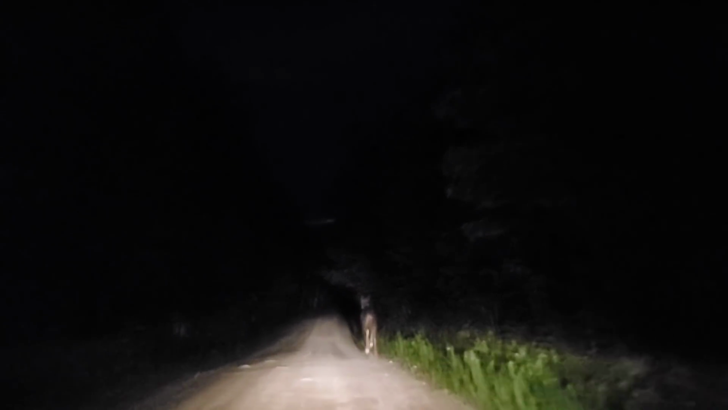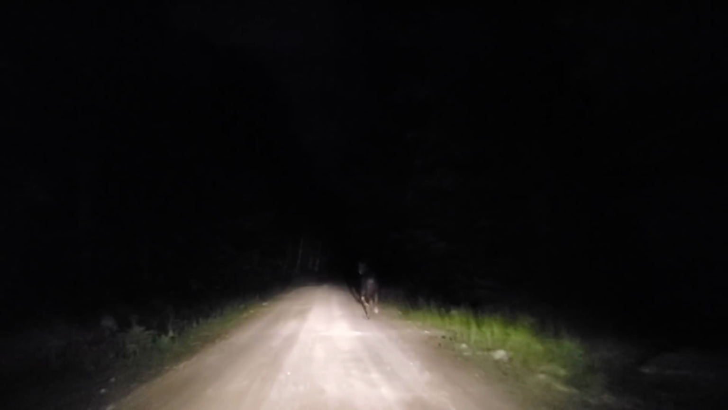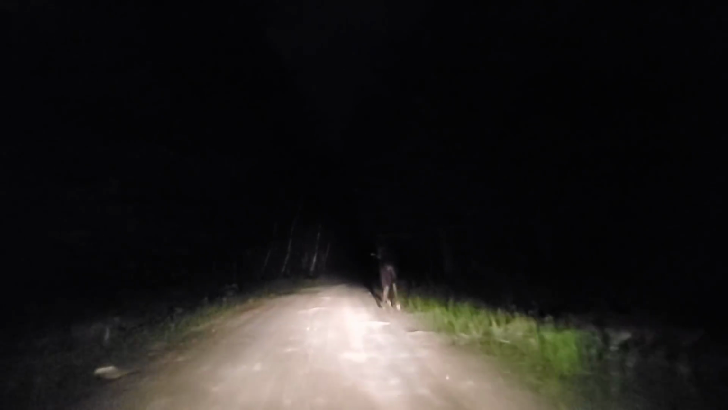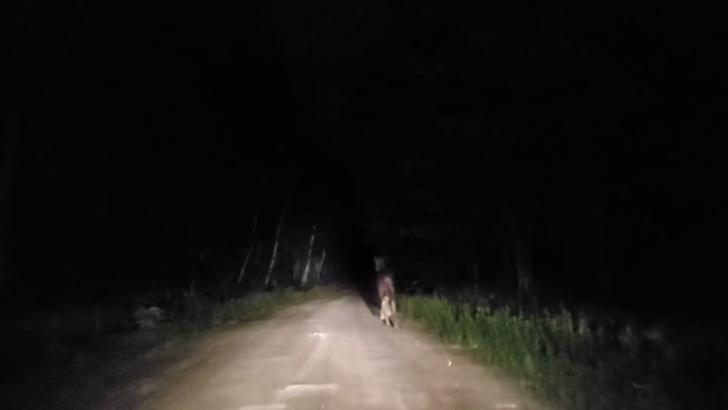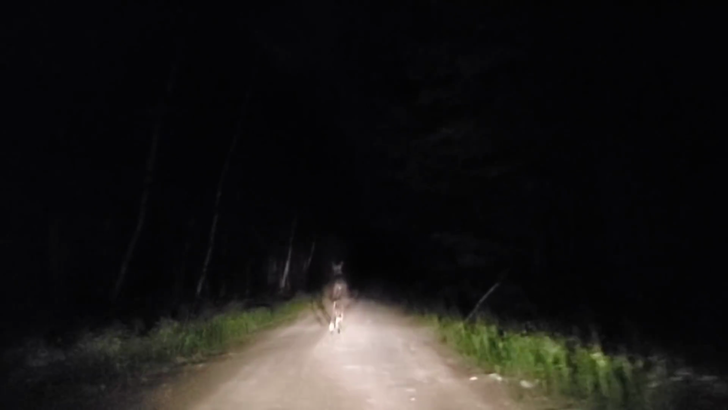It's still doing pretty good, the pace. It's not slowing. It's actually, we're going down a hill now. It has sped up to 16 miles an hour. Going up the hill, it was like 12.